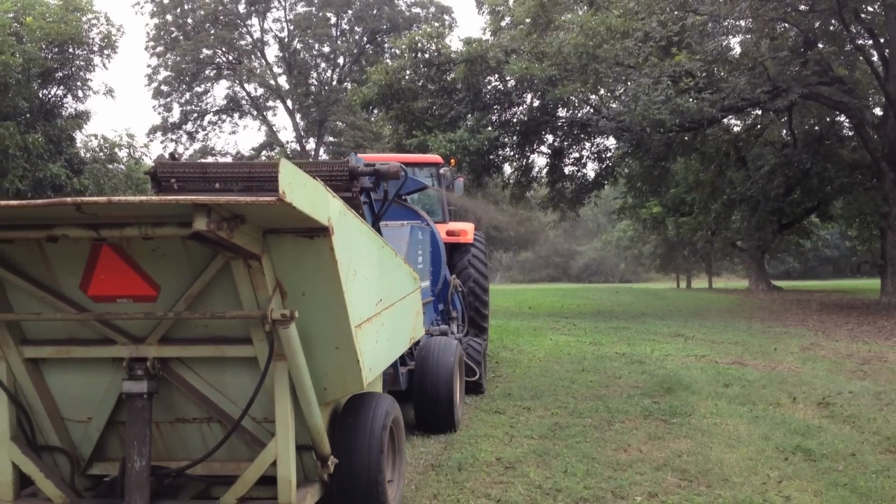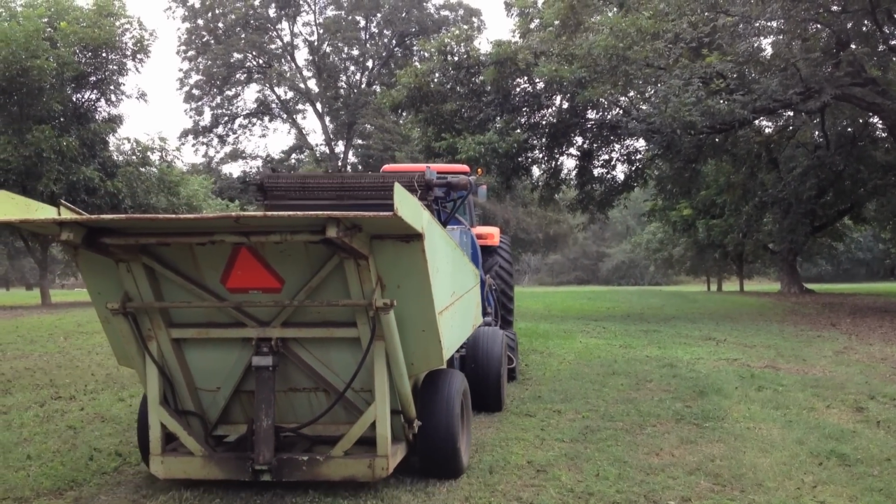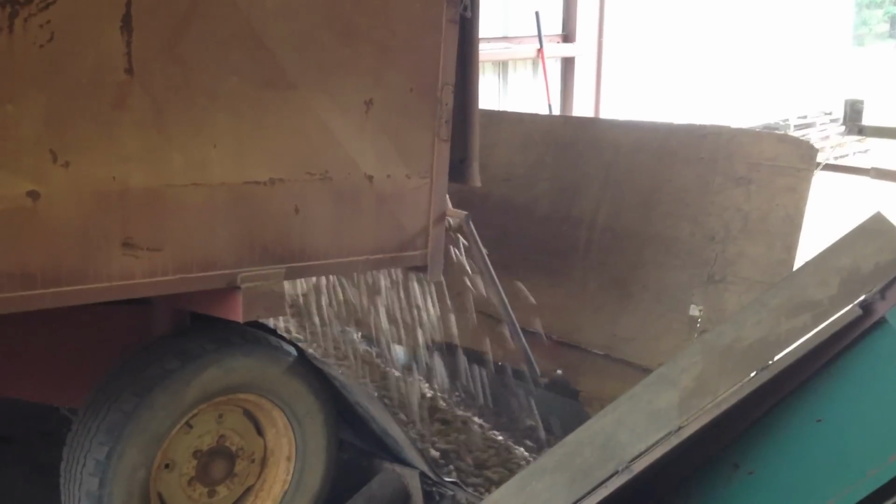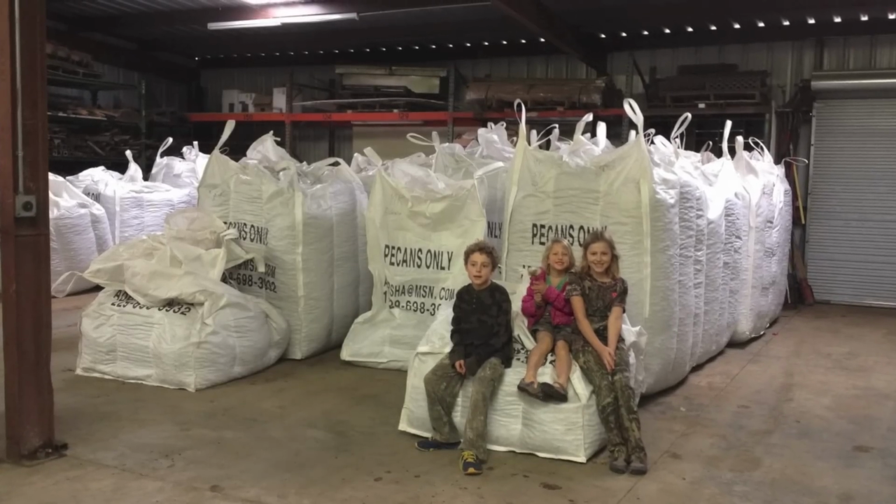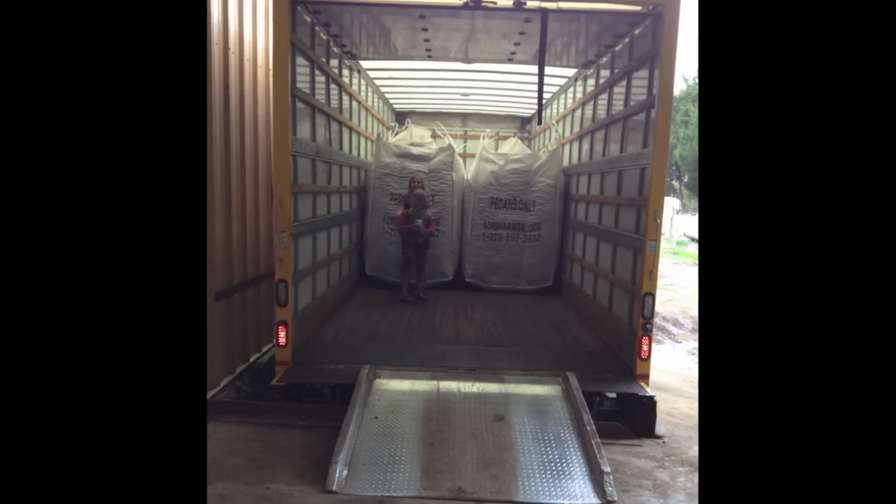This small wagon will be dumped into a larger wagon that will be driven to a cleaning plant. Here the nuts will be moved up this conveyor belt across a bunch of different systems designed to sort and size. Lastly, bag those pecans and ship them off so you can collect those profits.